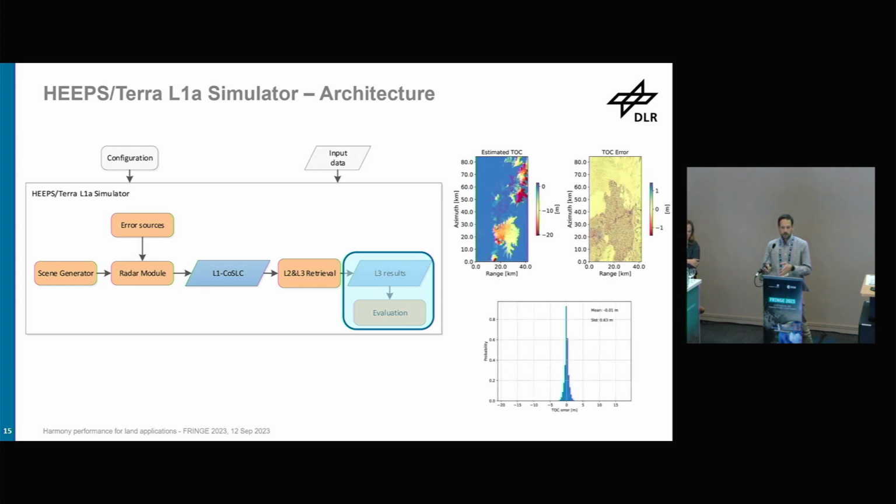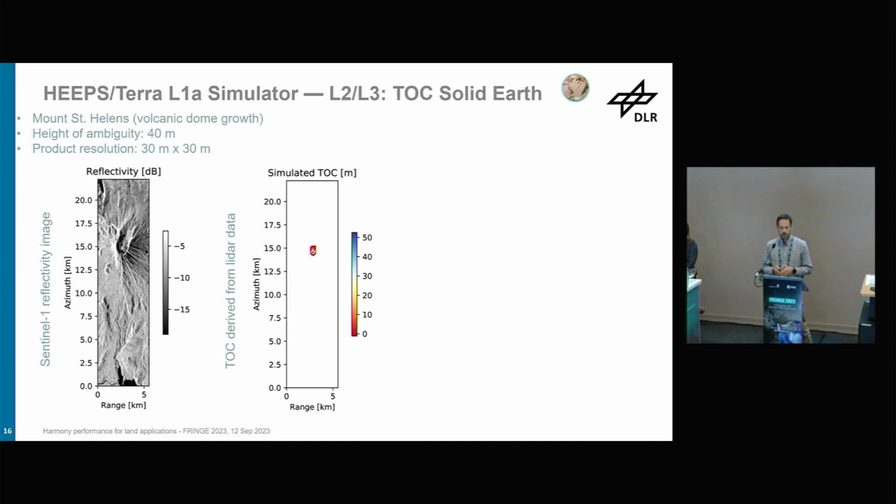And then finally, we have these level 3 results, and since we have the truth that we were introducing as input to the simulator, we can compare basically what we retrieve with what we were introducing, and then make some statistics, as I said, variograms or histograms. Let's now go to see some results, starting with solid earth and volcanoes. In this case, I'm focusing on this particular science case, Mount St. Helens, USA, as an example of volcanic dome growth.